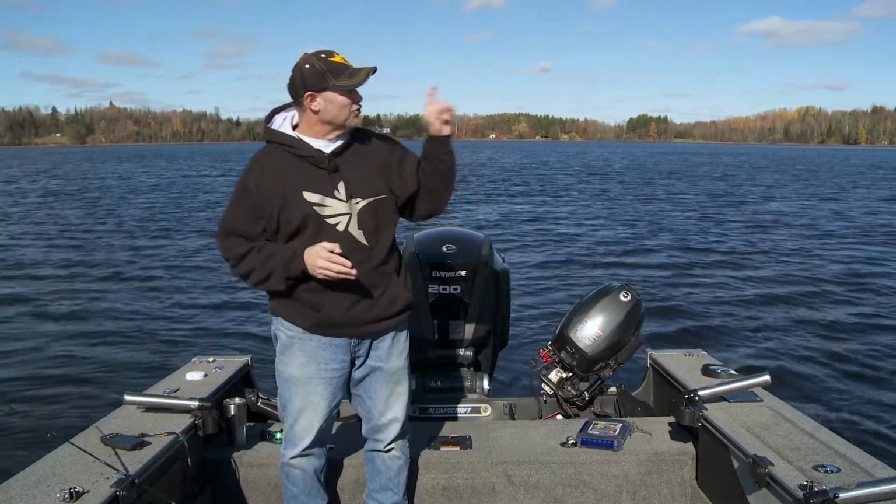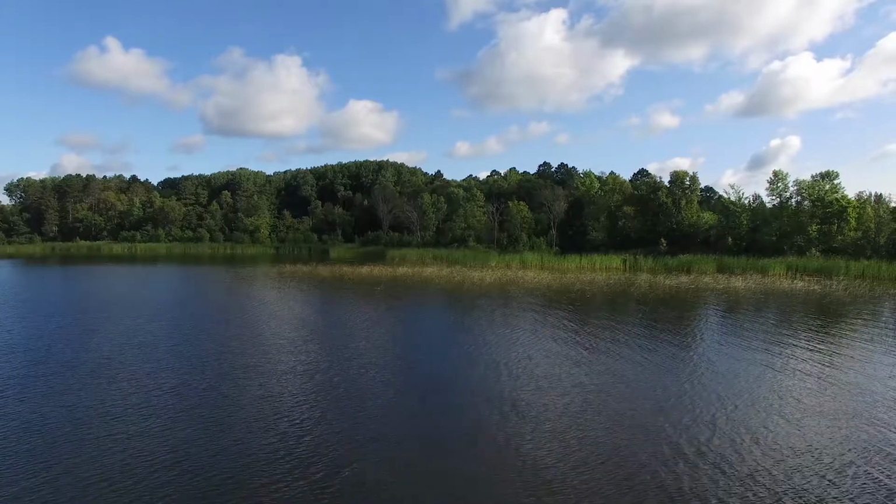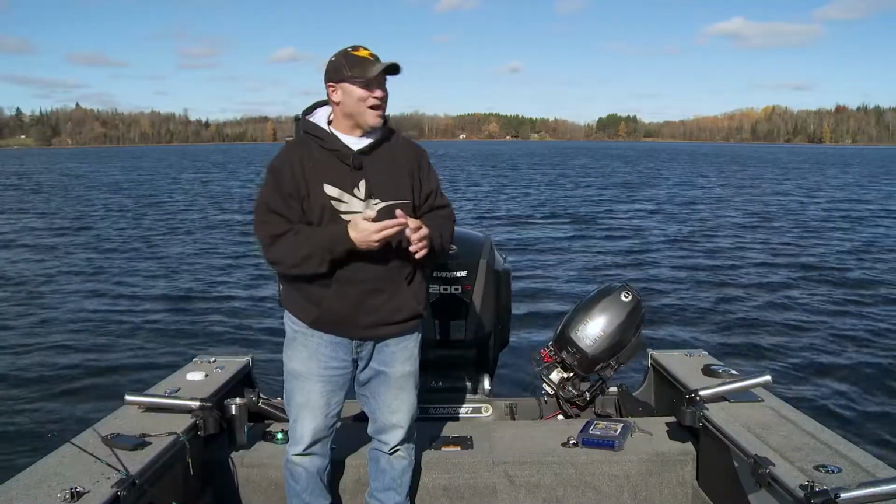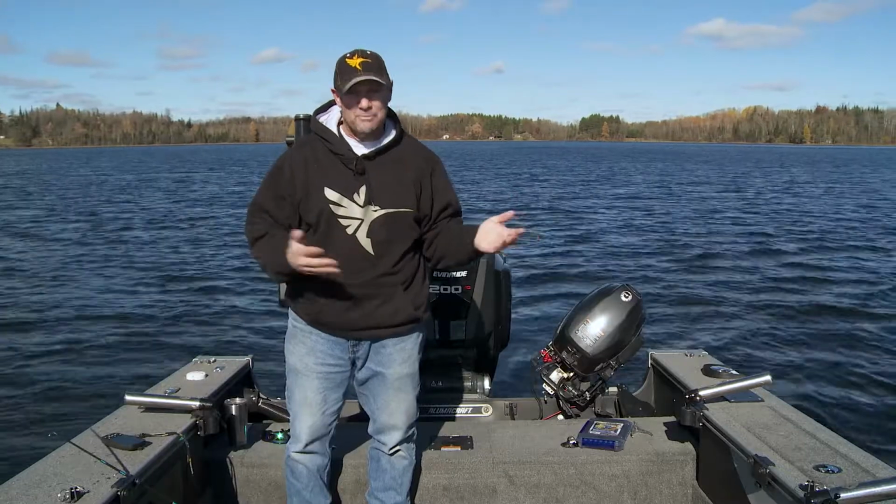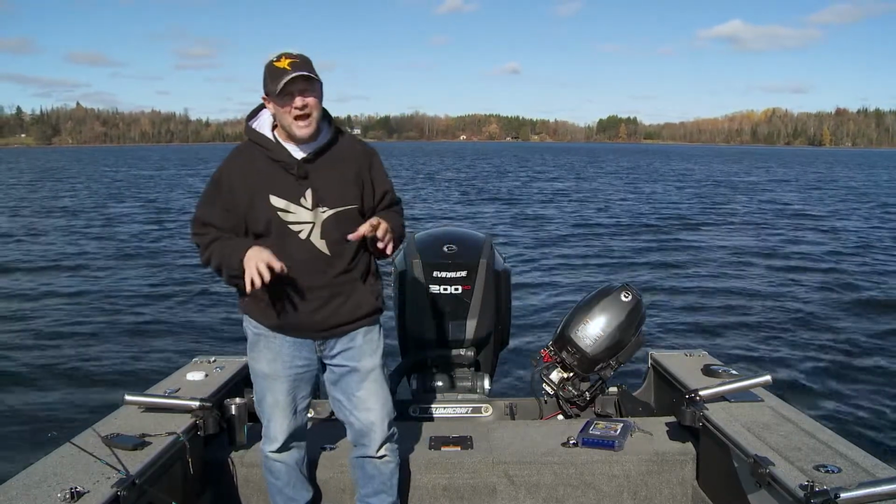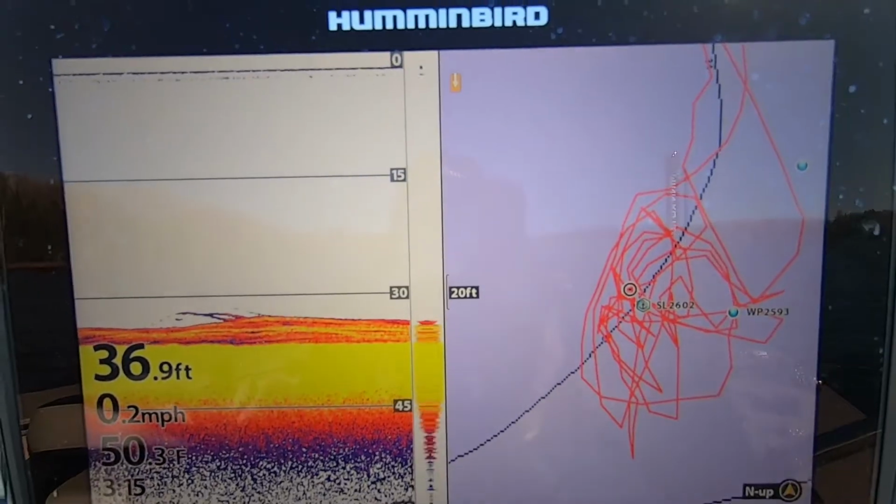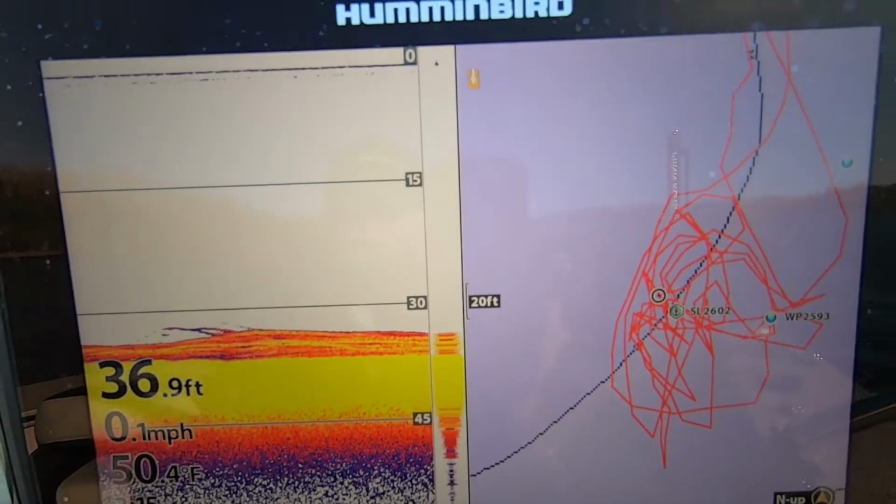But what happens is all of a sudden those weeds start to die off, they get thinner, and then the bait leaves. And when the bait bails out of there, now they've got nothing to eat, so it's time for them to leave. And that's why we're out here now. And what makes this such a fun time for me to fish panfish, whether it be crappie or bluegill, is they become so much easier to see on my sonar unit.